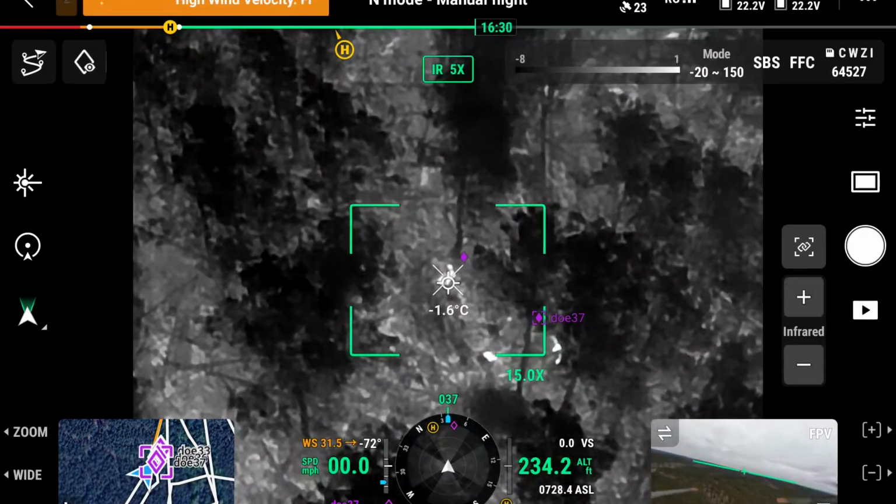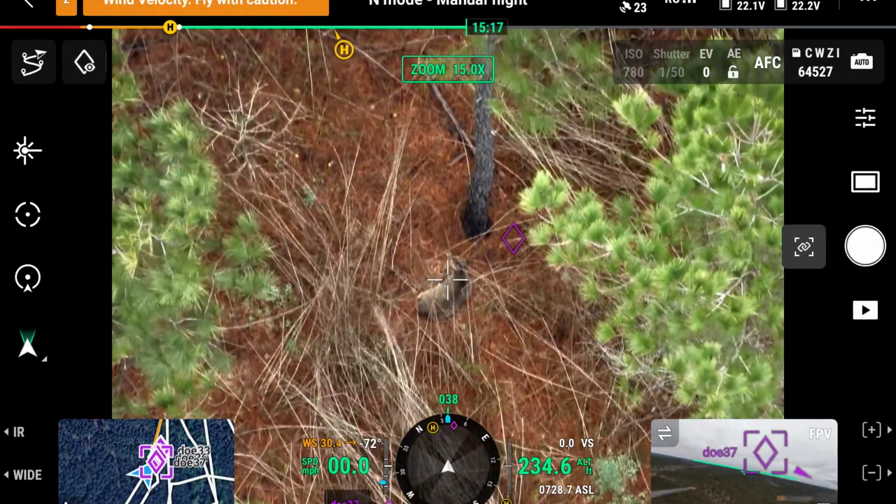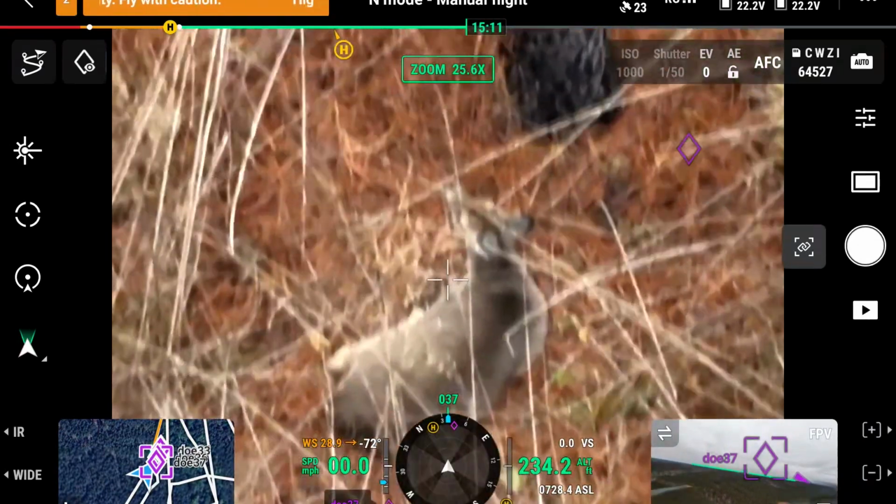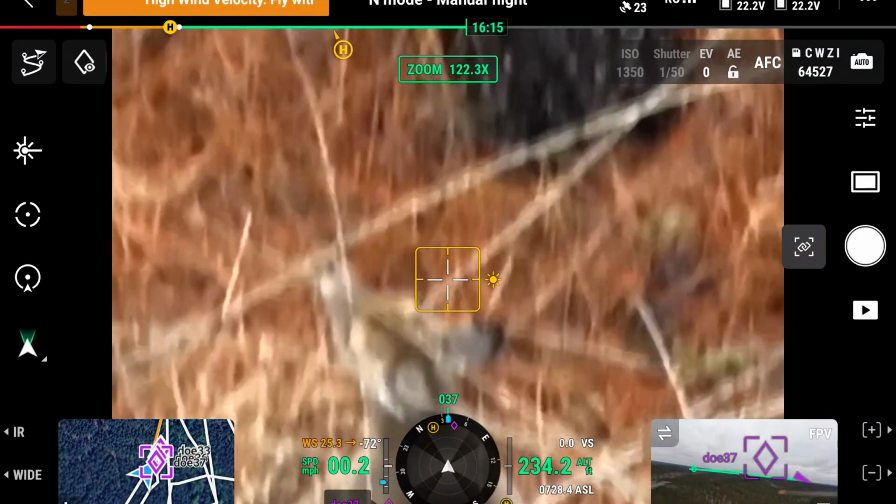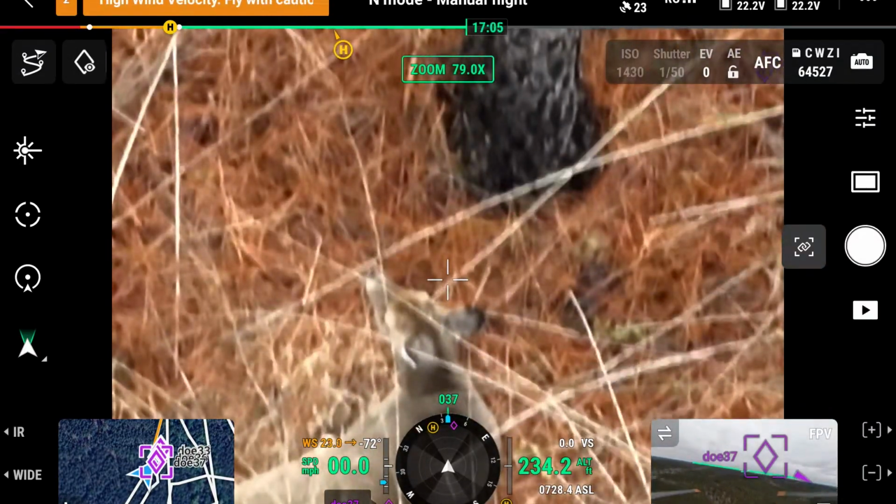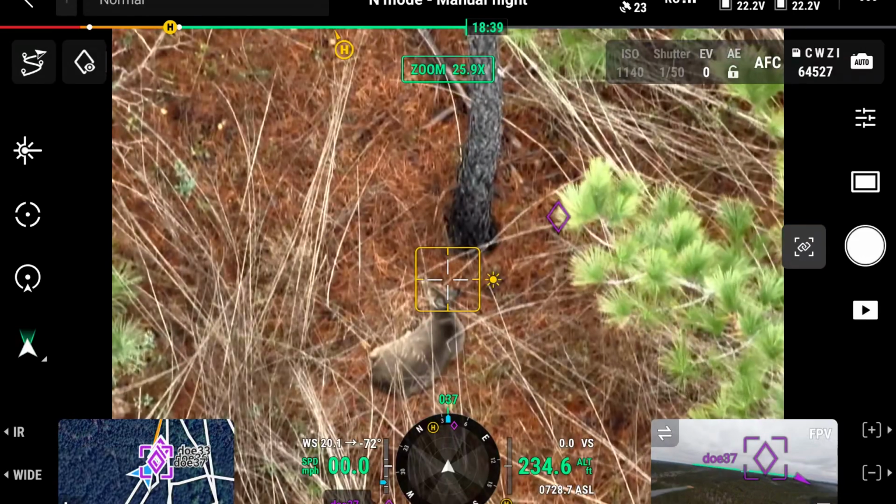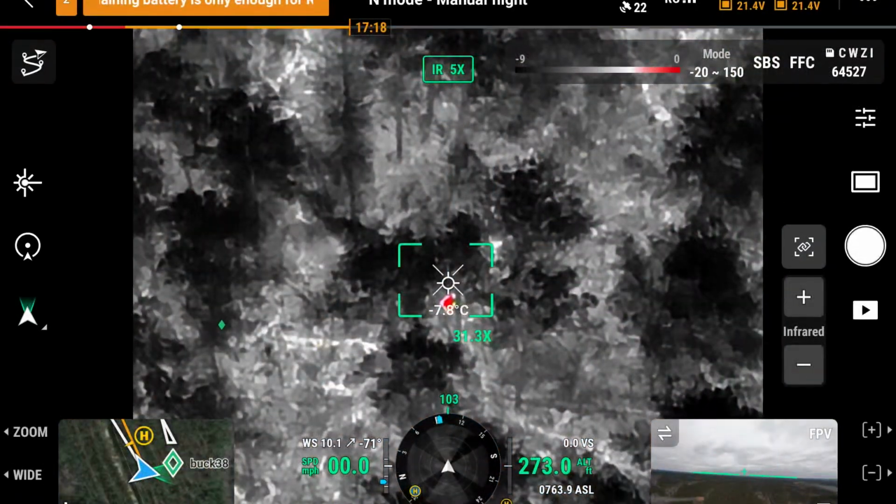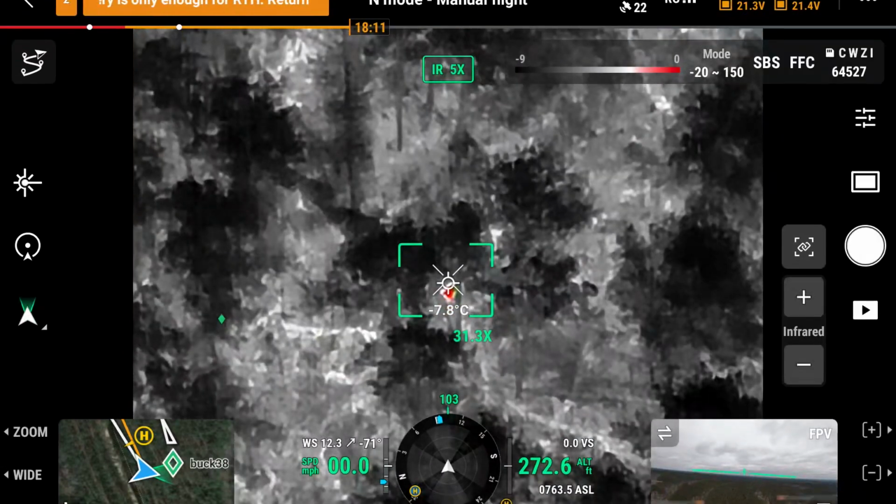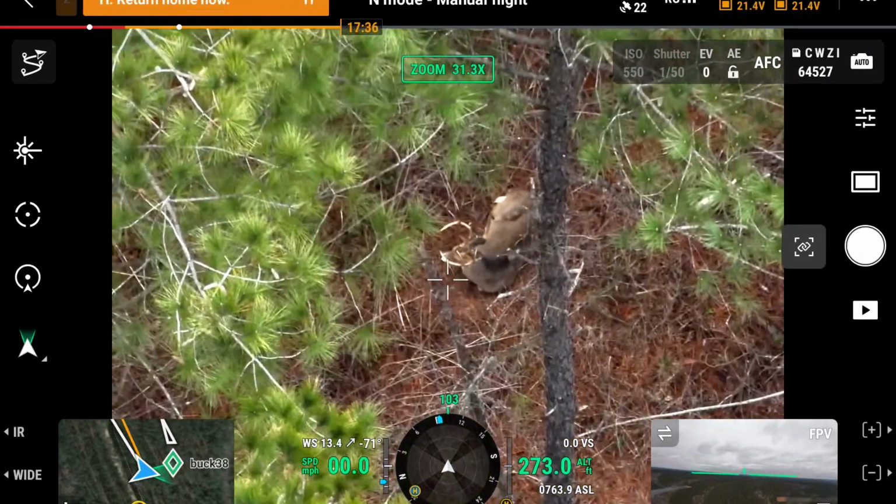Look at deer. That wind is terrible. Let's see what we got here. It's a buck.